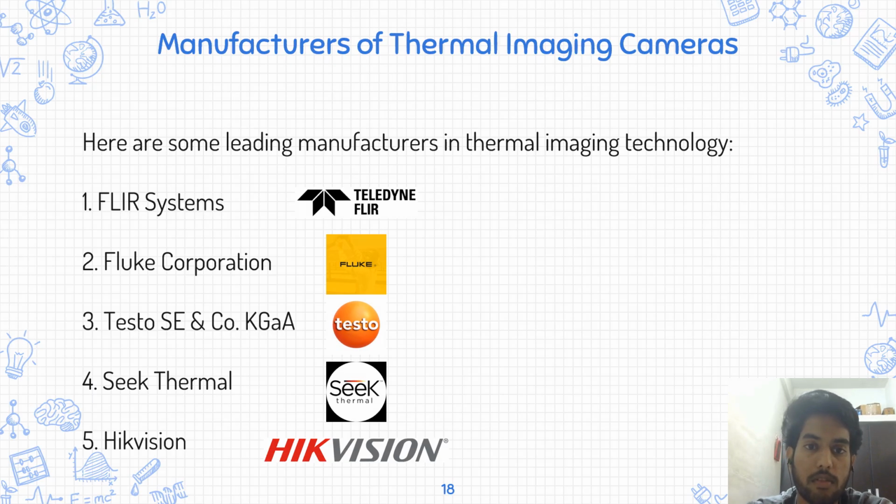Coming to the manufacturers of thermal imaging cameras, these five are the most famous leading manufacturers in the thermal imaging technology. Out of these, the Fluke Corporation is known for manufacturing the IR temperature thermometers, similar to those we used during the COVID time to know the temperature of anybody.